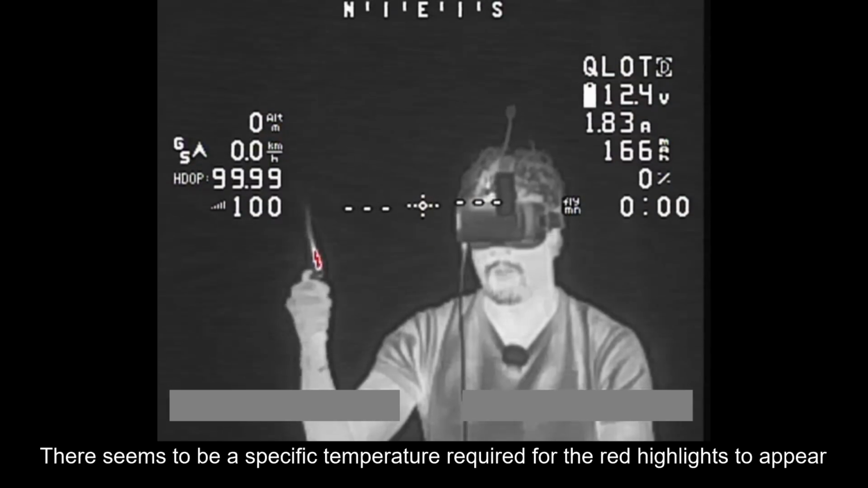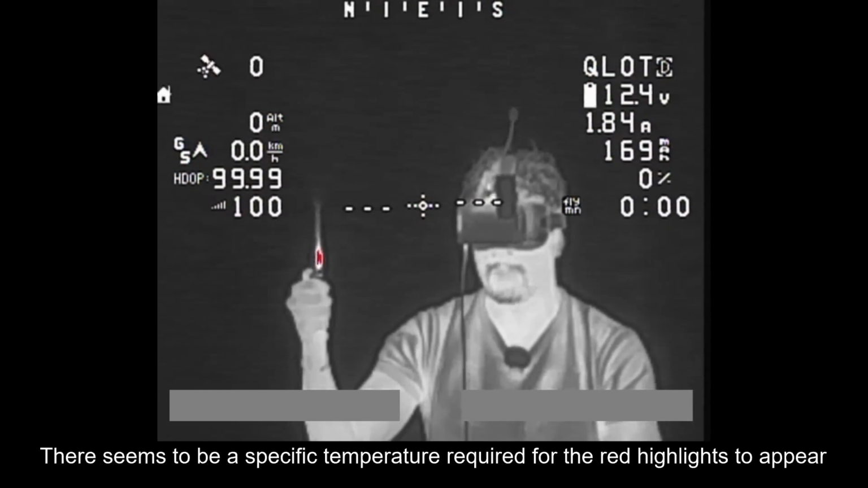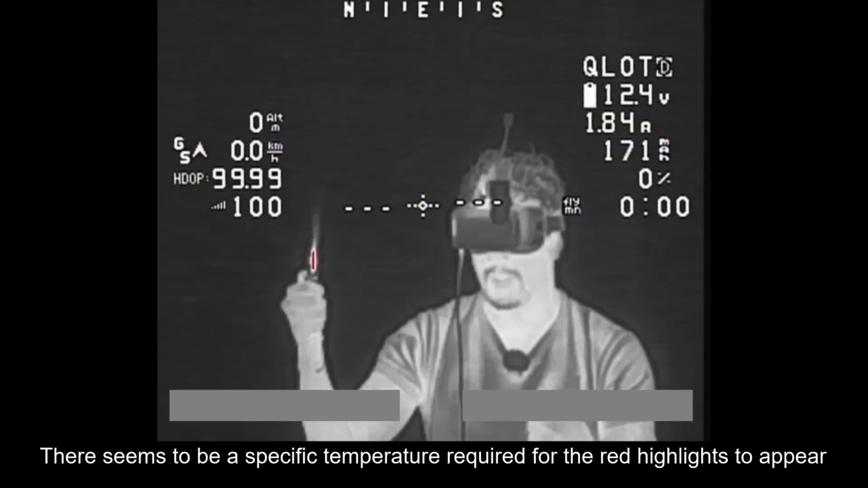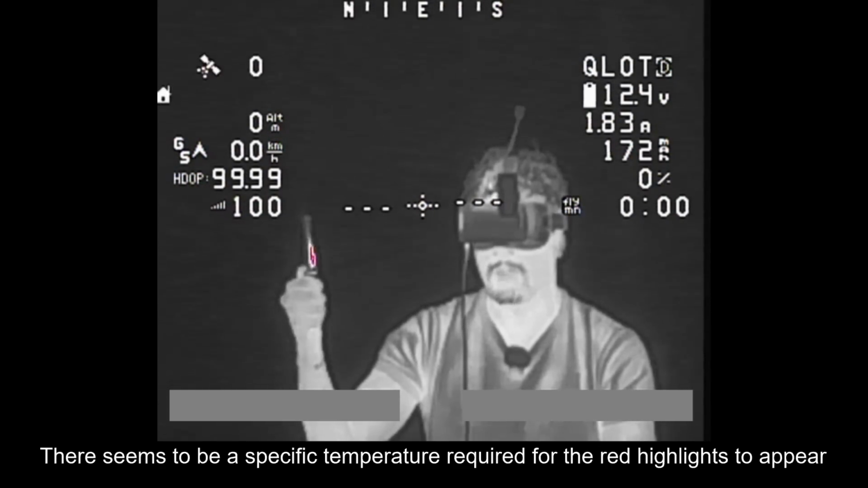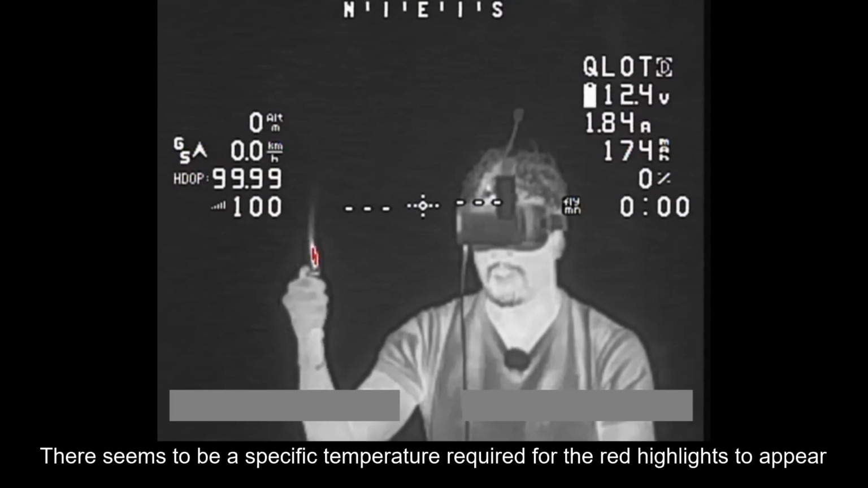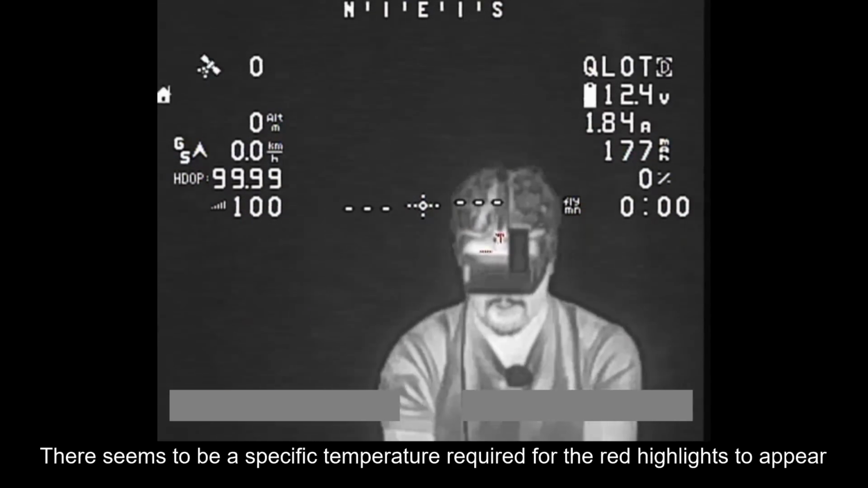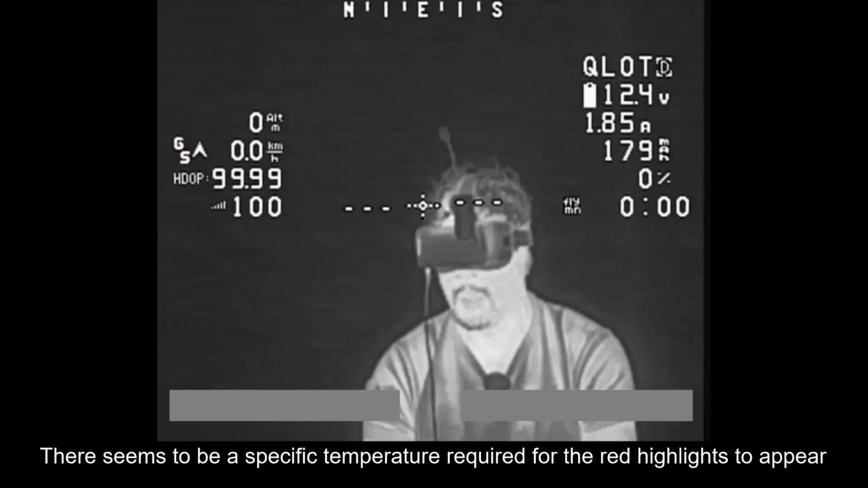This again might be useful for, I guess, search and rescue operations. If you're trying to find a person that's lost in the woods or something, in theory, they'd be the hottest object on the scene, so they'd glow red. I also imagine this would be a useful mode if you're trying to do diagnostics of electronics or machinery or something. So it'll just show you which is the hottest part of the image. So yeah, you've got that other black and white mode there.